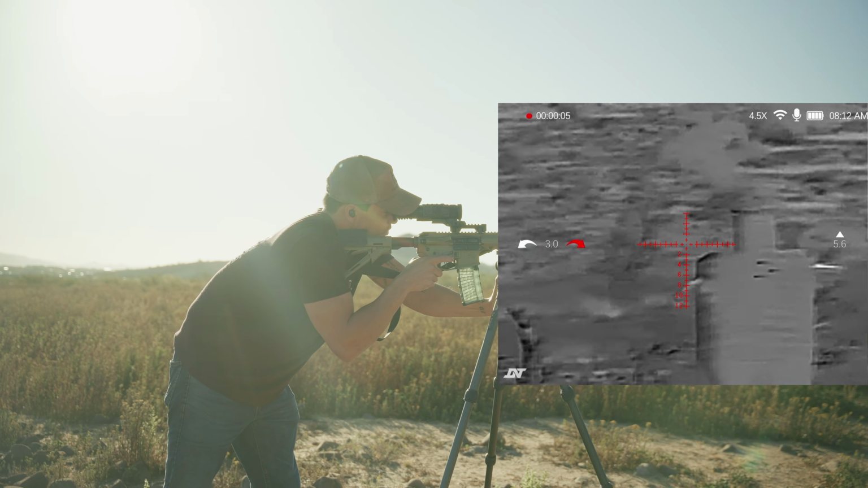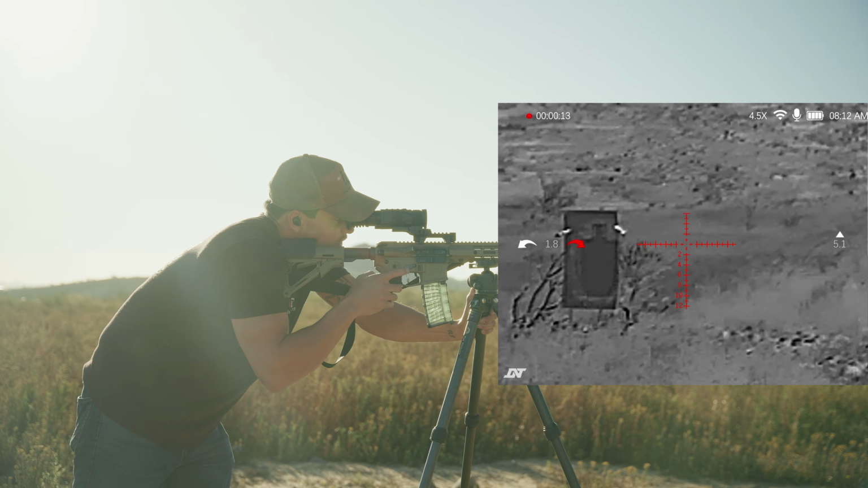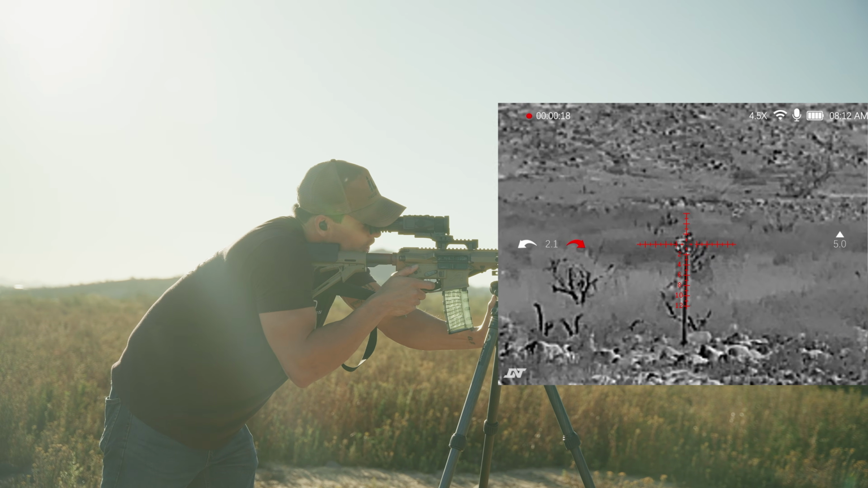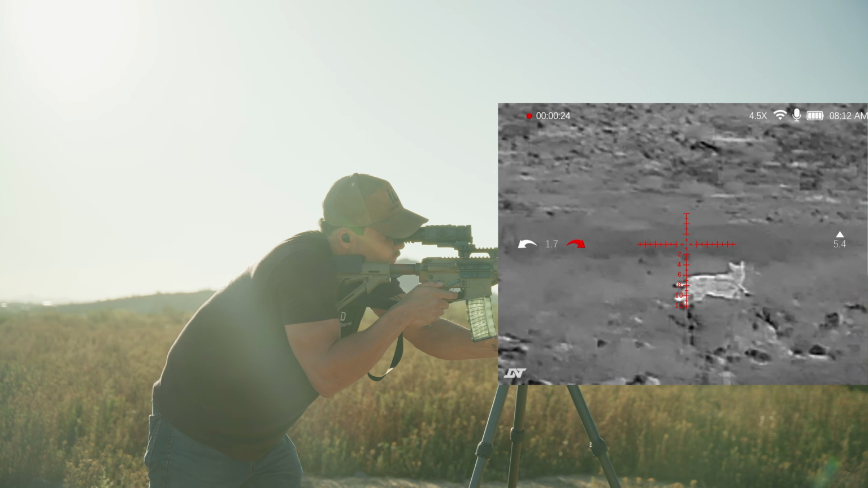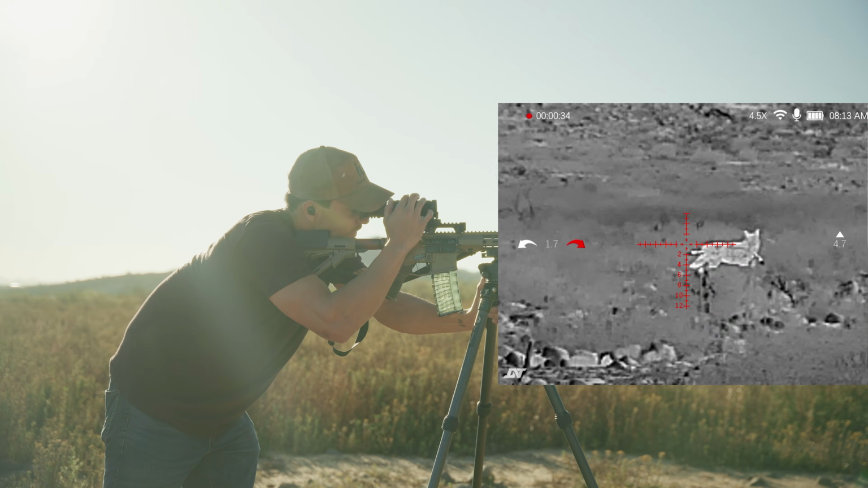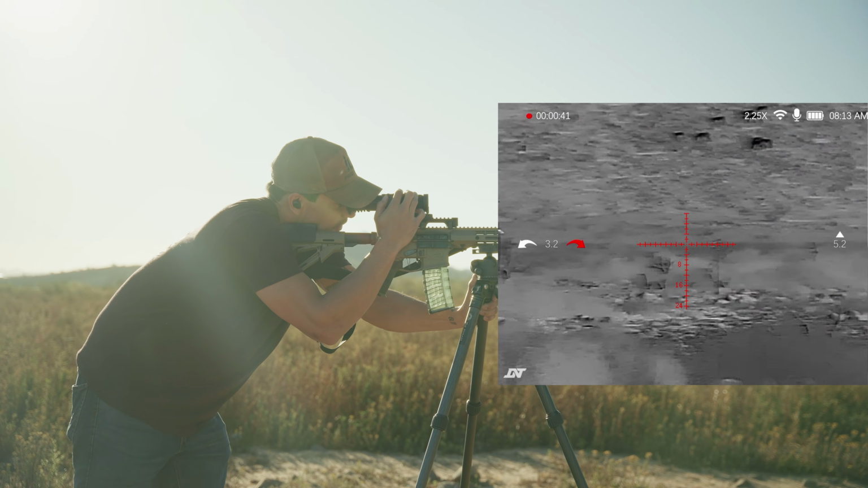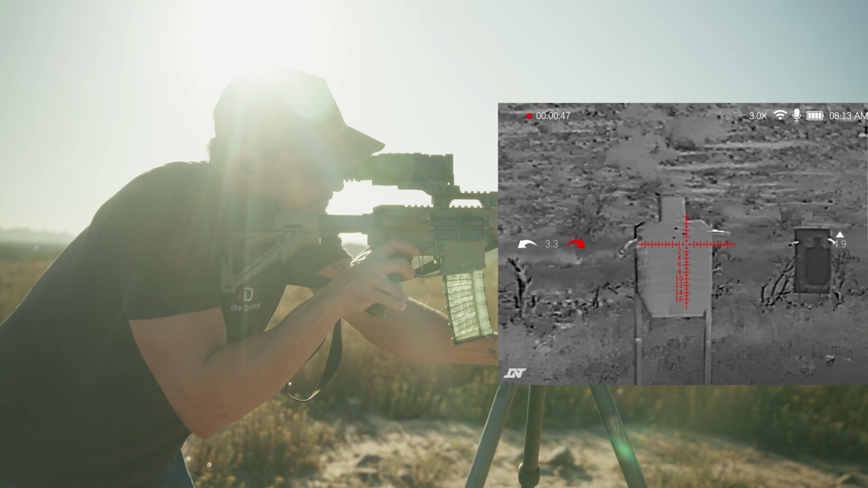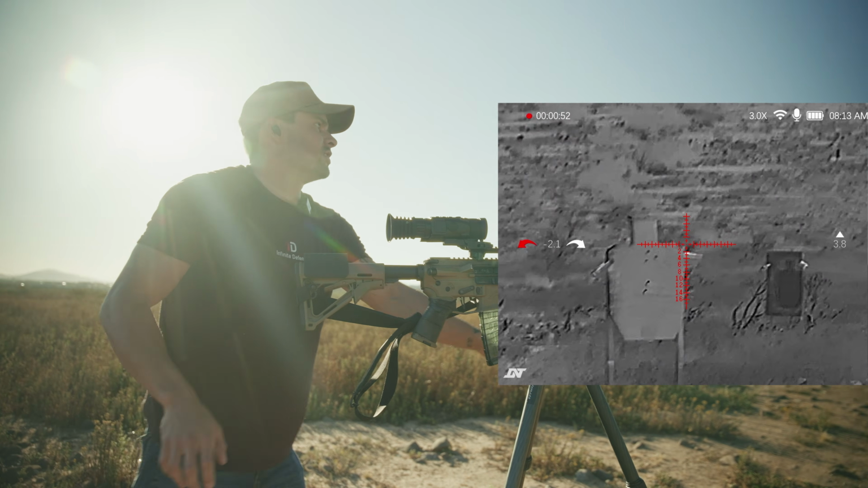So you can see those hits perfectly. There's paper, and you have no clue where you hit. And steel, you know if you hit it, but you don't know where. Can you even see that? No target. It's iffy. But of course, with Infinity Targets, you can see every shot.